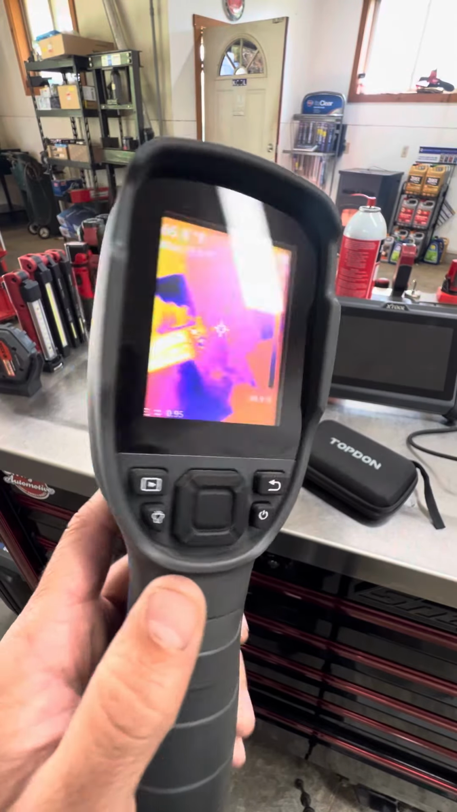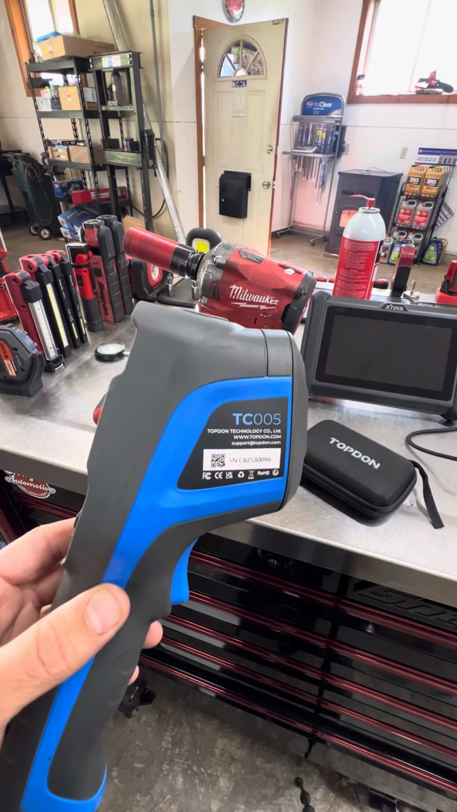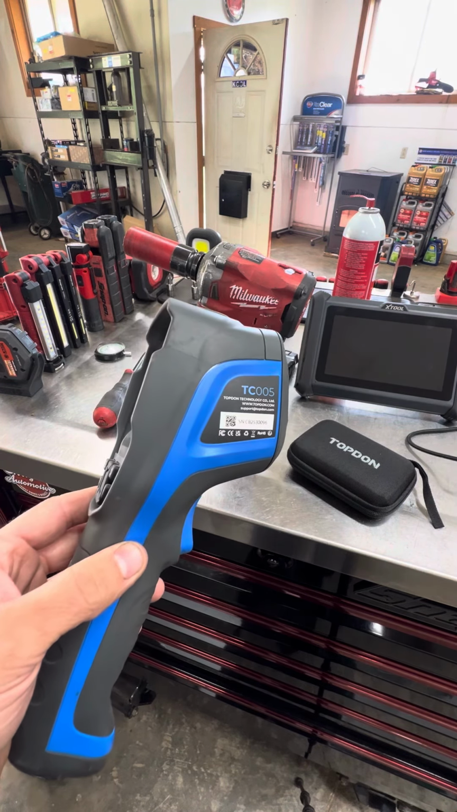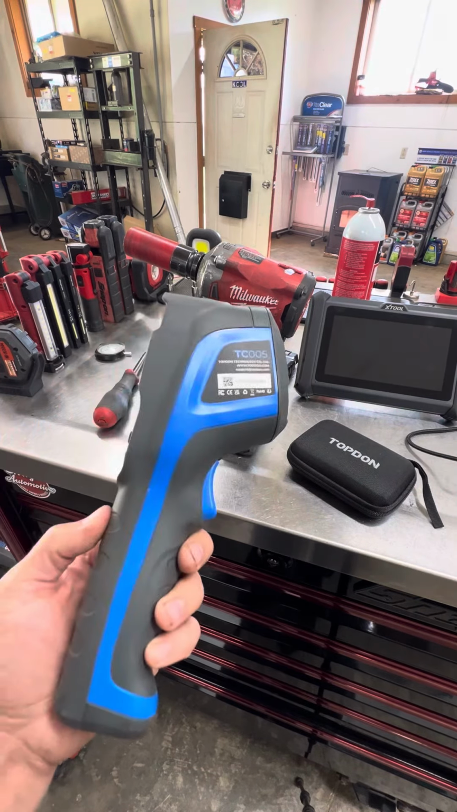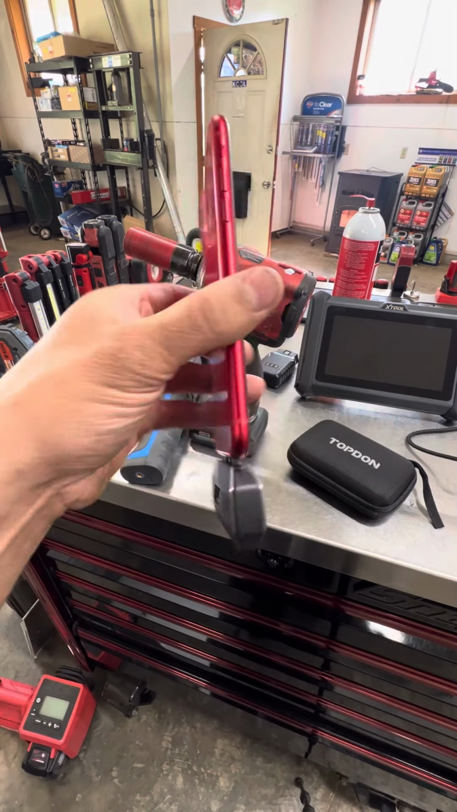Thermal imagers, I think, are one of the most underutilized tools that we can use in our industry. Obviously, you're not going to use them for everything, but there are tons of uses that we don't realize we can use these for. This is the TC005, and you may not want a standalone unit like that. You may want something like the TC View.